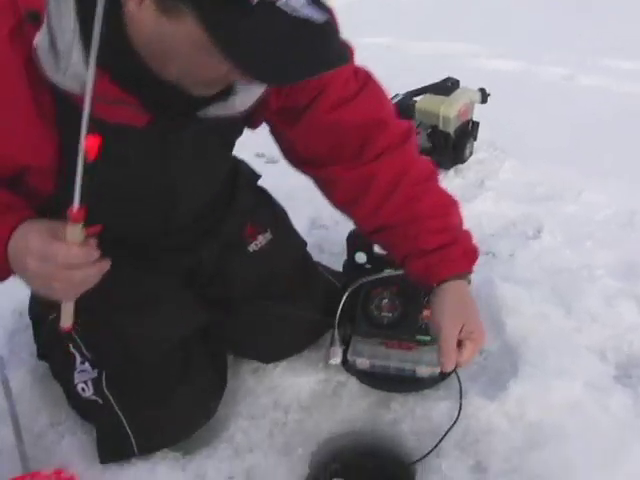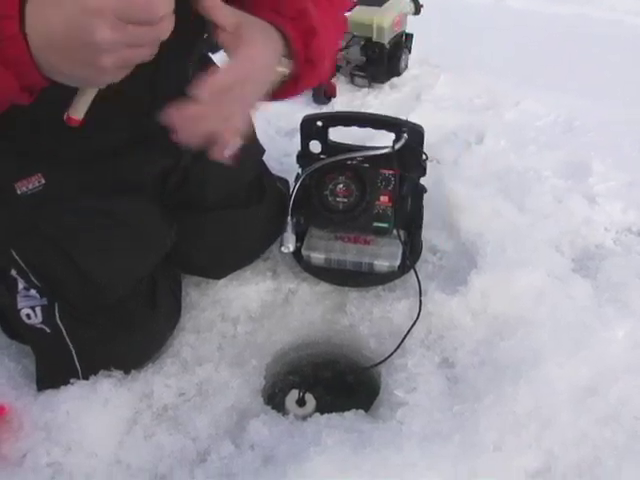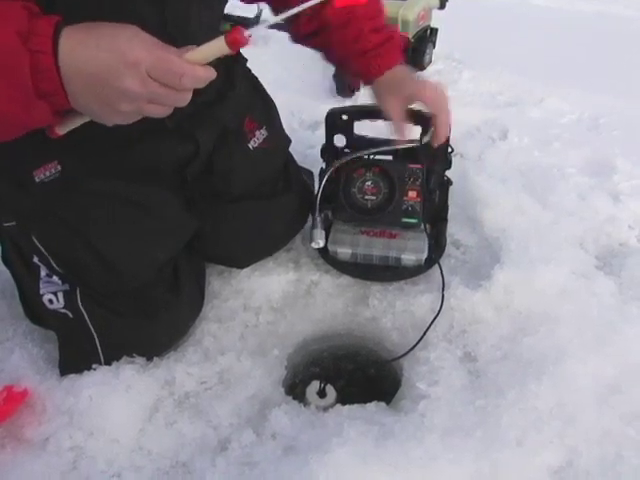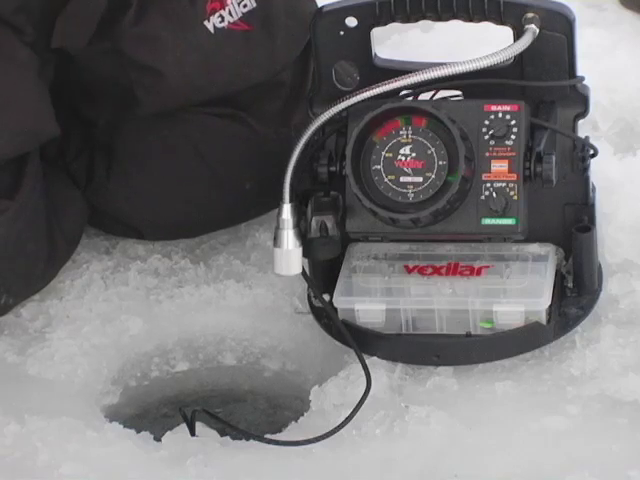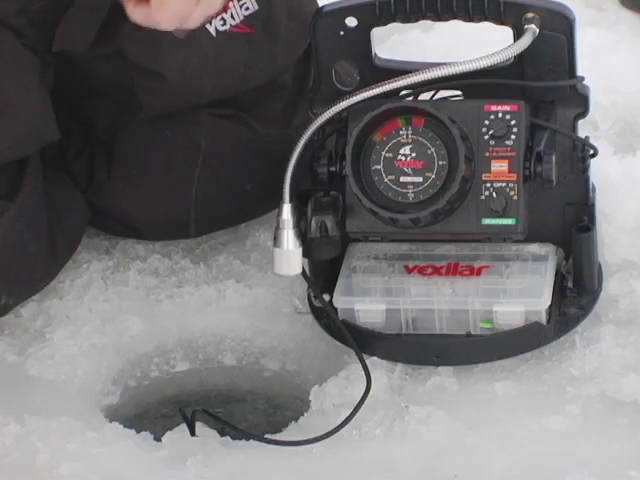One of the biggest things that people wonder is, where is my bait and where are the fish? Well, with a Vexilar, you know exactly where your bait is and where the fish are at all times. Now, I'm going to turn up the gain here a little bit. There's my bait right there at 5 feet. There it is, see it? See, as my bait's going down, I'm just going to continue to feed out line.